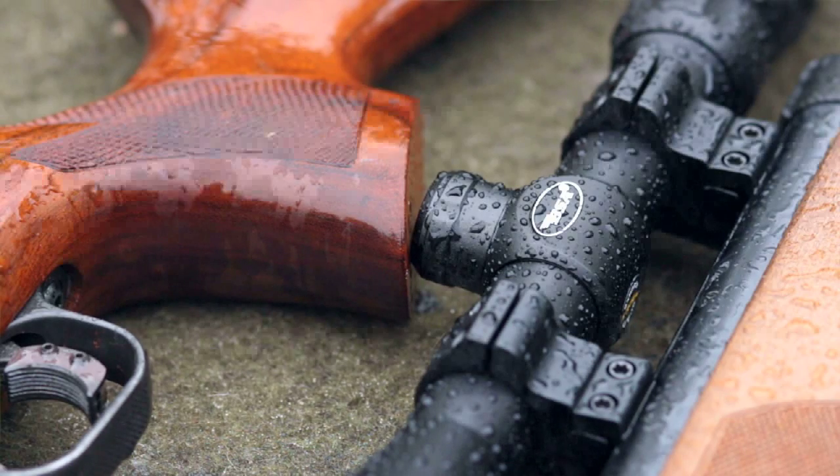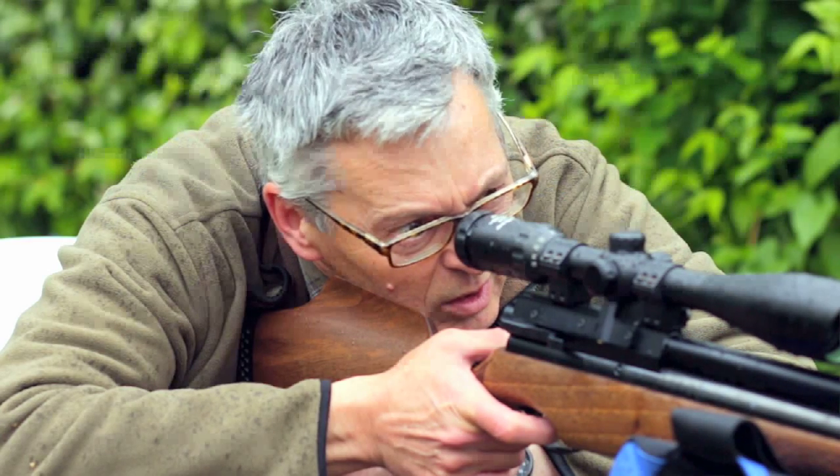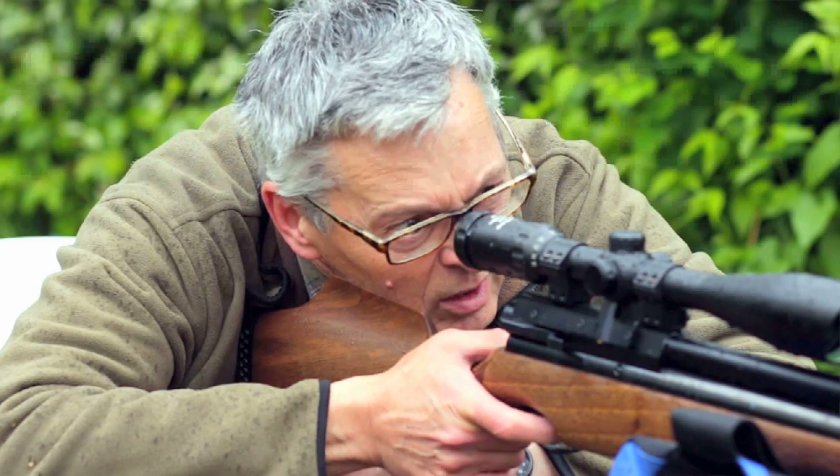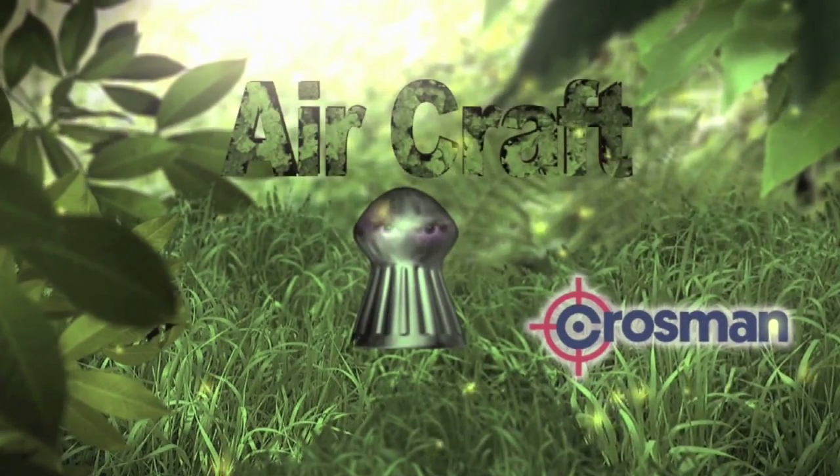There's really nothing to choose between these guns in terms of power or anything else. They're all lovely guns, they can all shoot really nicely. The reason why I like to shoot a pre-charged pneumatic when I'm hunting is that I know whatever position I'm in, the gun's going to shoot where I'm aiming. And to me, that's why I shoot a pre-charged pneumatic when I'm hunting, if I possibly can.